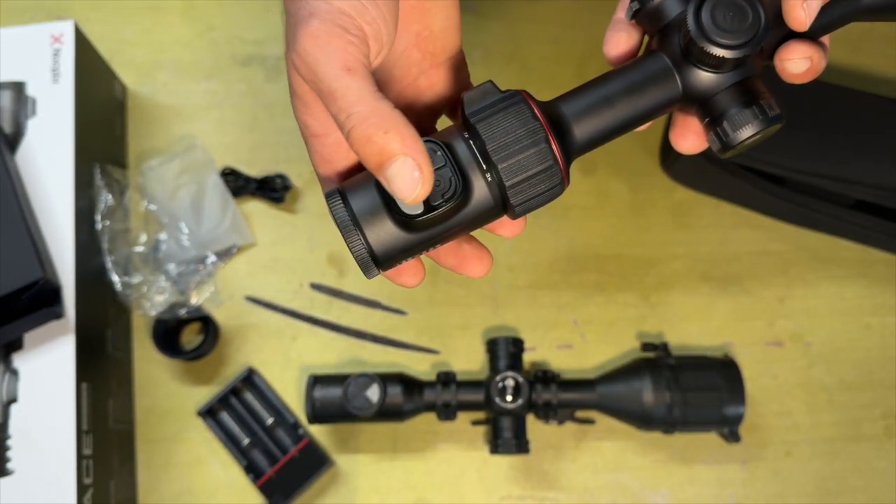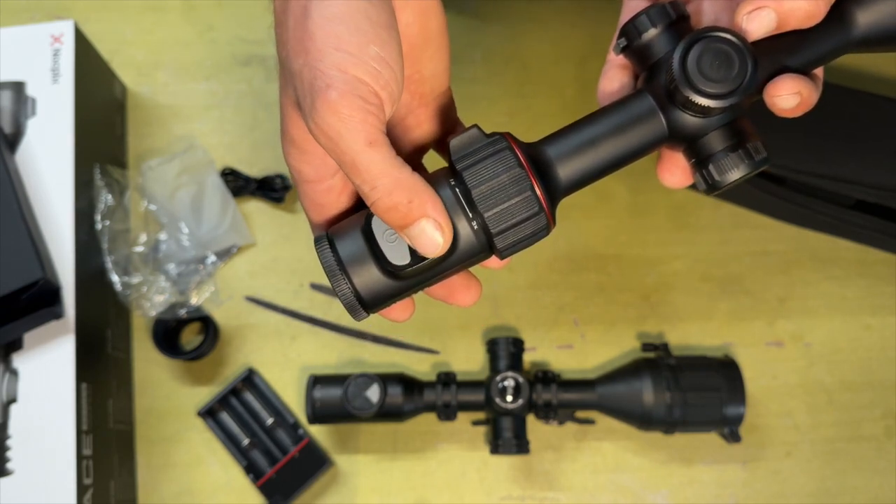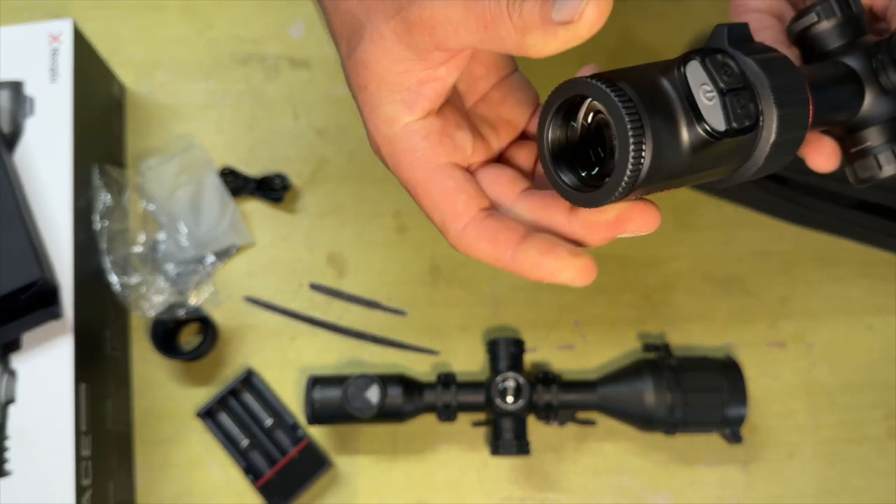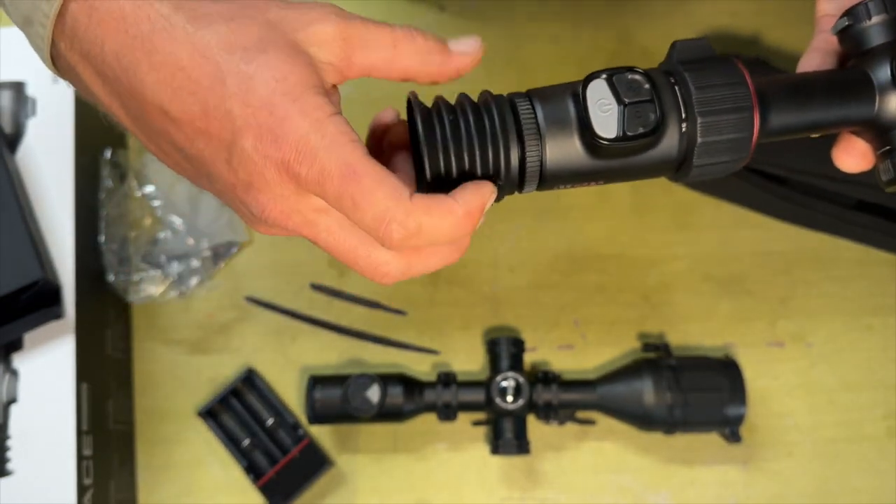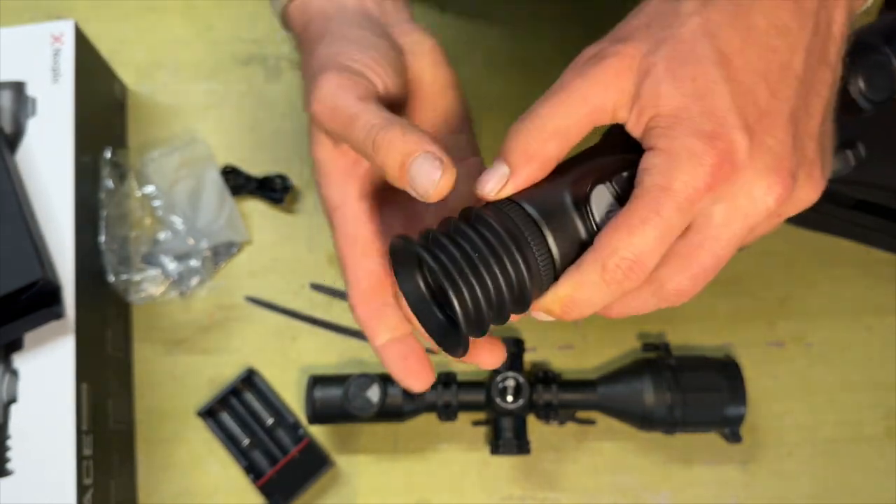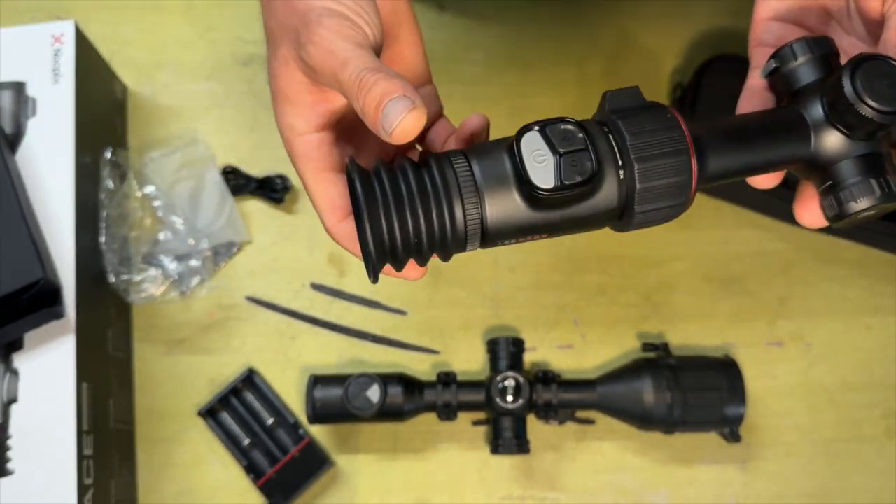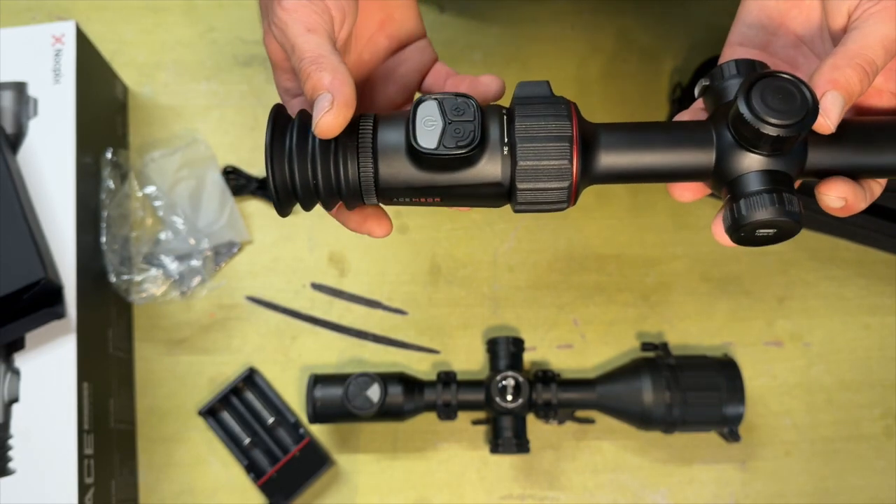Now the camera button: one press takes a photo, or a long press takes a video recording. On the back here, you've got your diopter adjustment, and also a thread in there, so this eye cup can just screw into the back there like so. So anyway, we'll take it out now, and I'll show you a bit of how to work it.